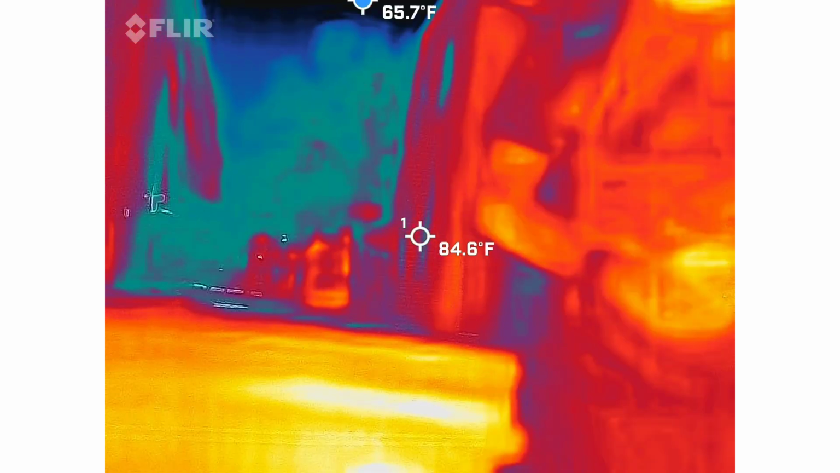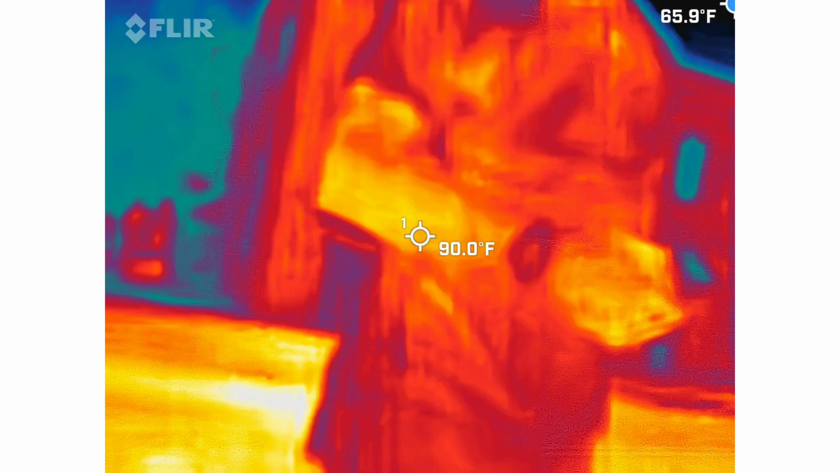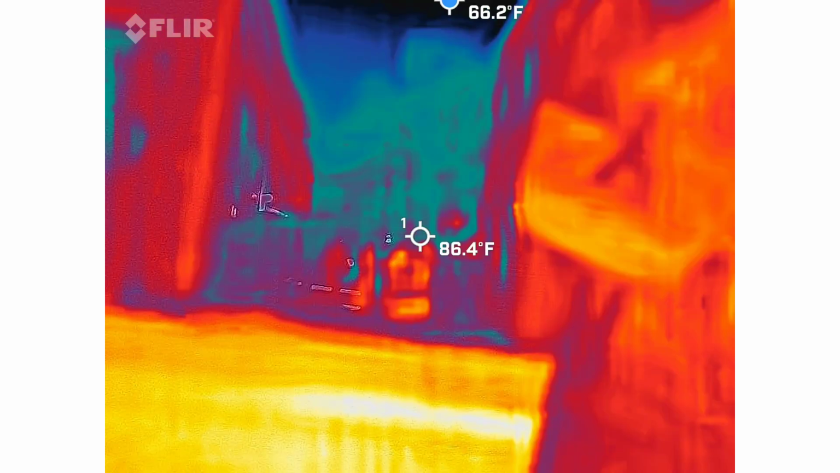What am I missing? Oh, palmetto bugs. He's probably already dead. Damn palmetto bugs are always interrupting me. That happens all the time.